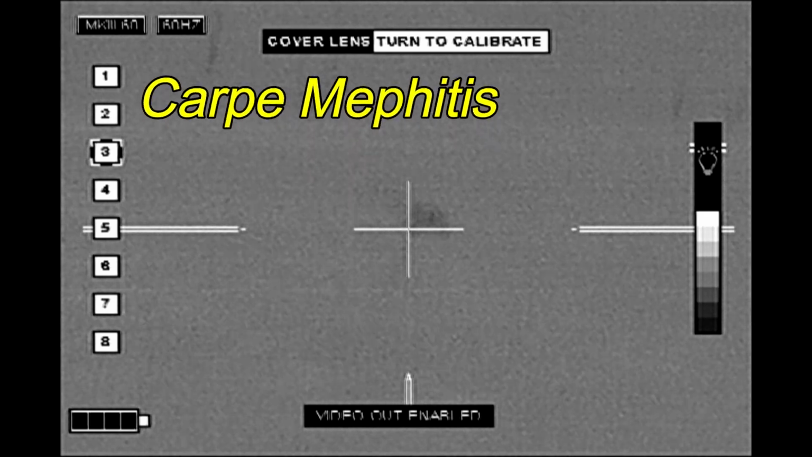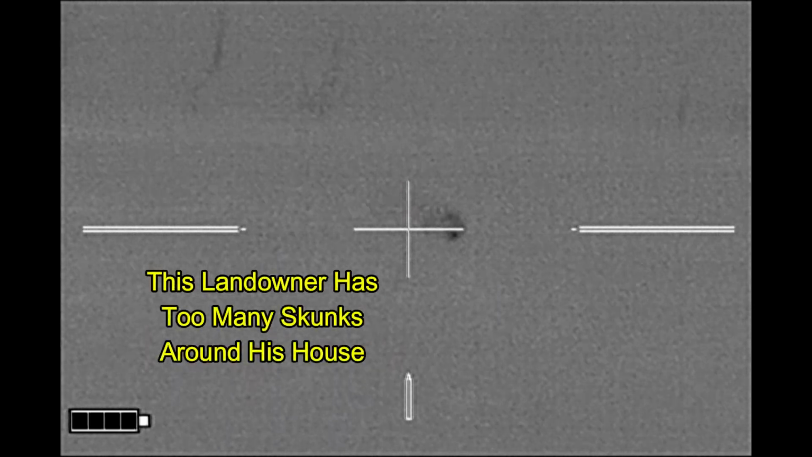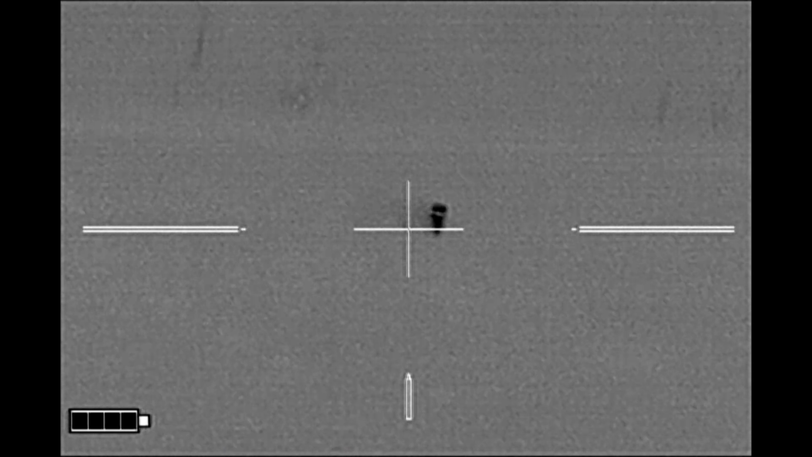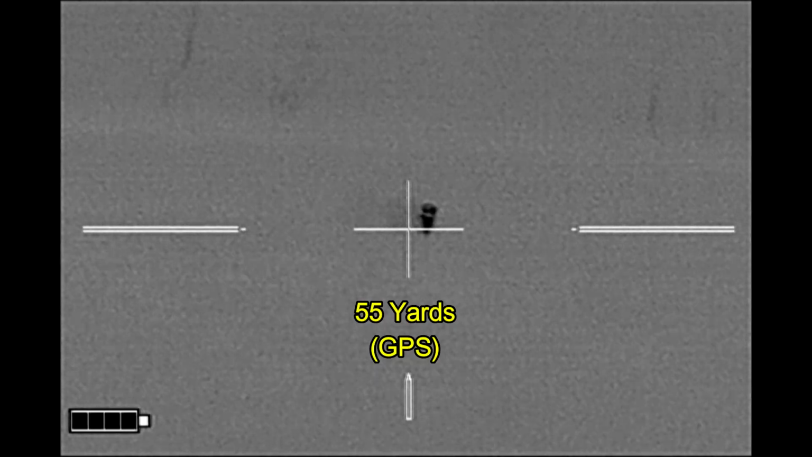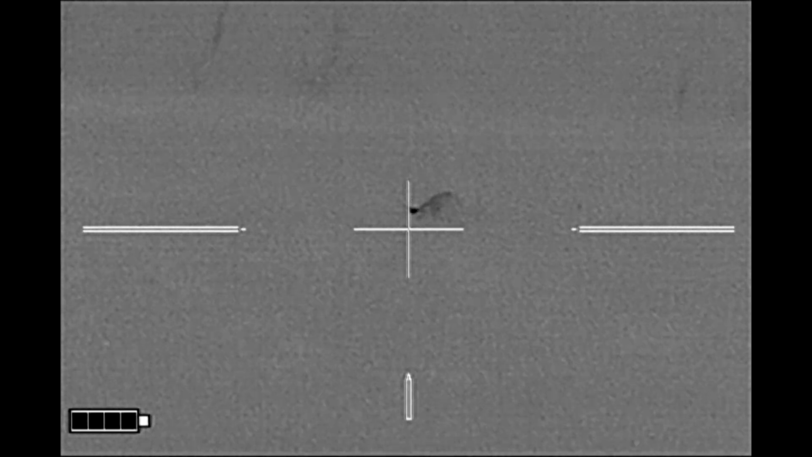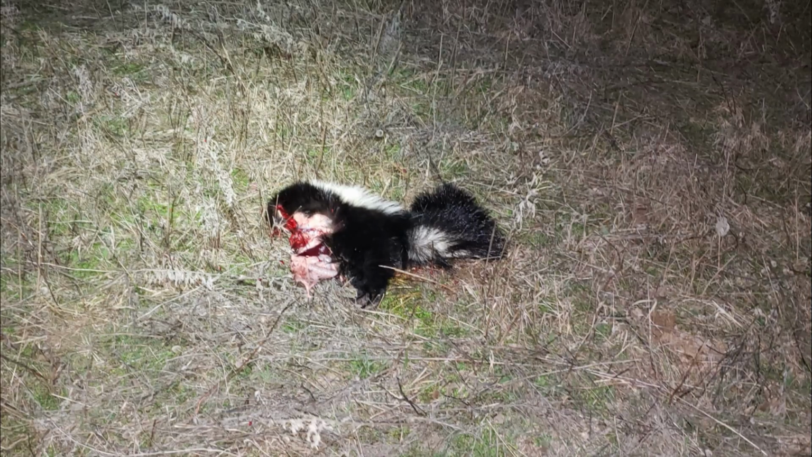So I moved on to another property in Carpe Mephitis. This is my landowner that has a real problem with skunks this year, and I've caught a skunk out in the field. Skunk takes a look at me, I take a look at it, and the Varmageddon ammunition looks like it turned it just about inside out.